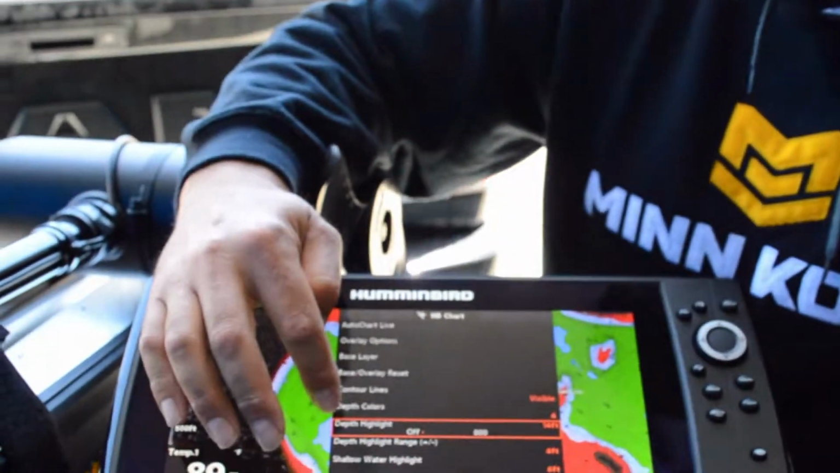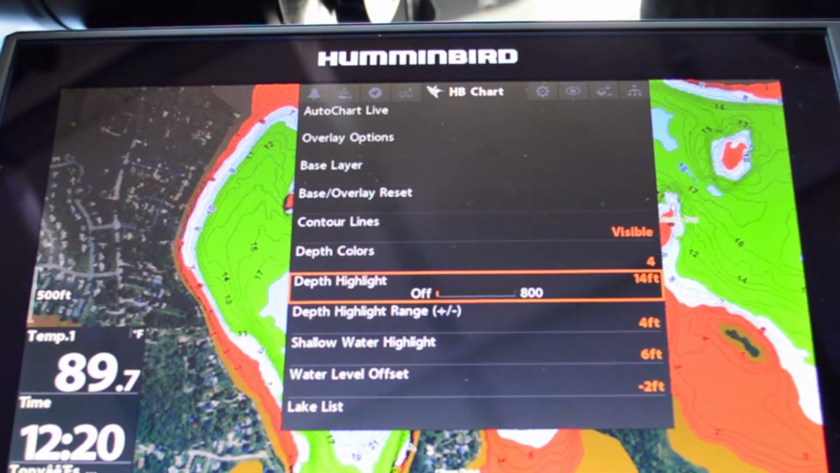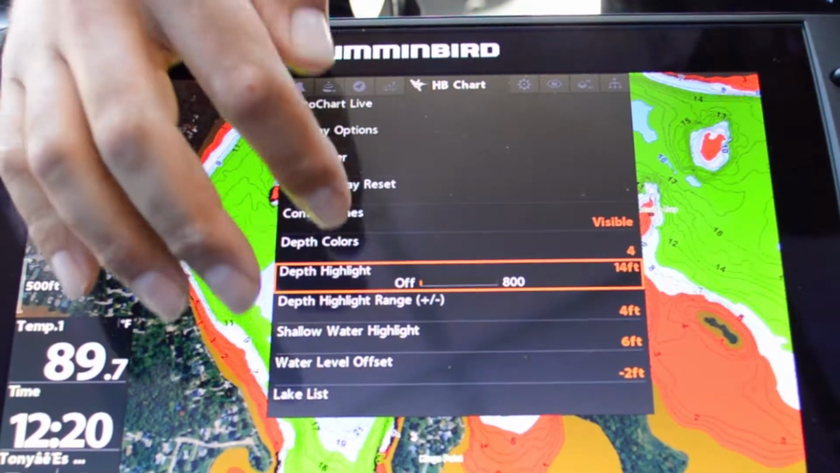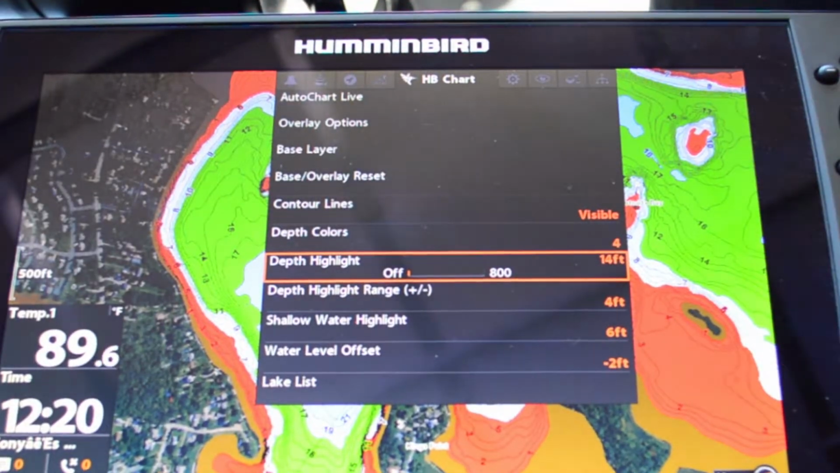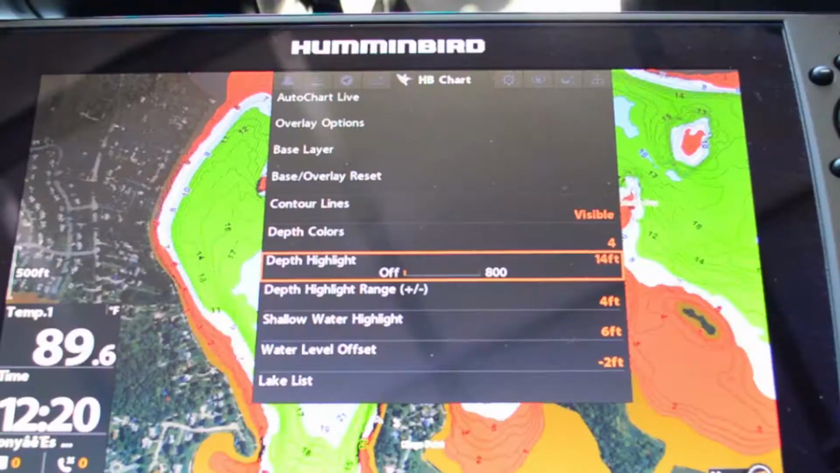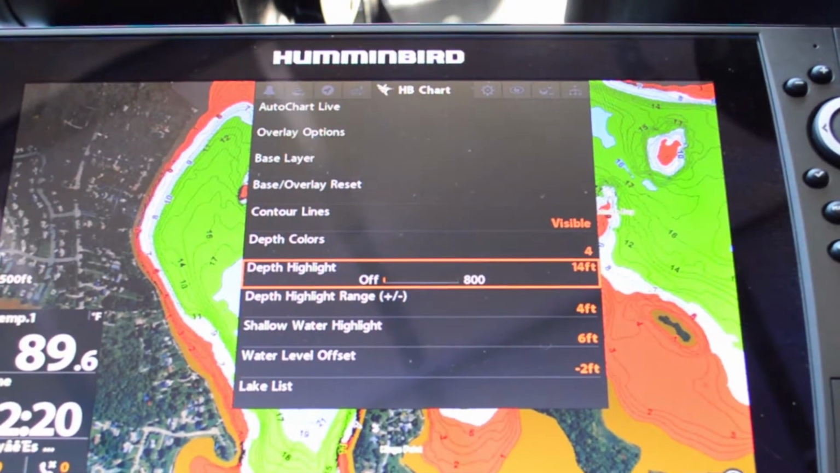And so in order to set that, you go to Humminbird chart, you go down here to the depth highlight. I've highlighted 14 feet. In the lakes around here, the weed lines, the first or second breaks, are usually at about 14 feet. So I choose that. Then I go down to the range and I set that at 3 or 4, and that means plus or minus. So it's drawing everything in green, everything from 10 feet to 18 feet. I could shorten that up if I wanted, but that gives me a good picture of where I would be for that first break line, where the fish will be moving out to after they spawn and that type of thing.